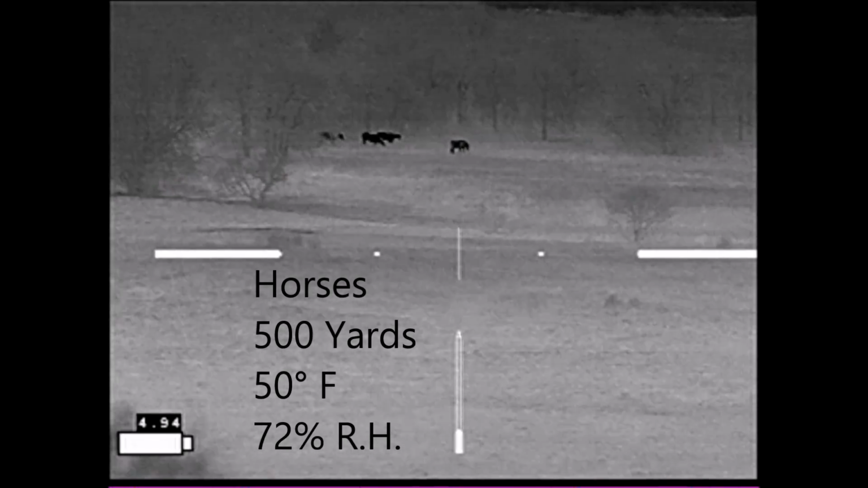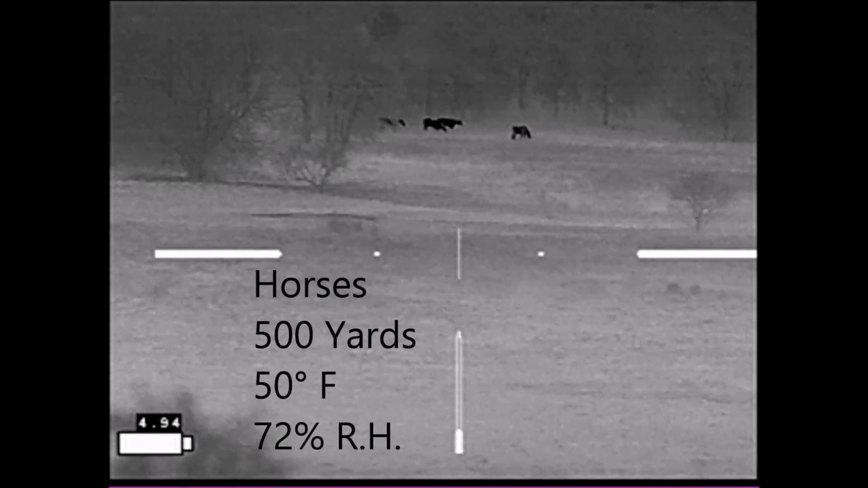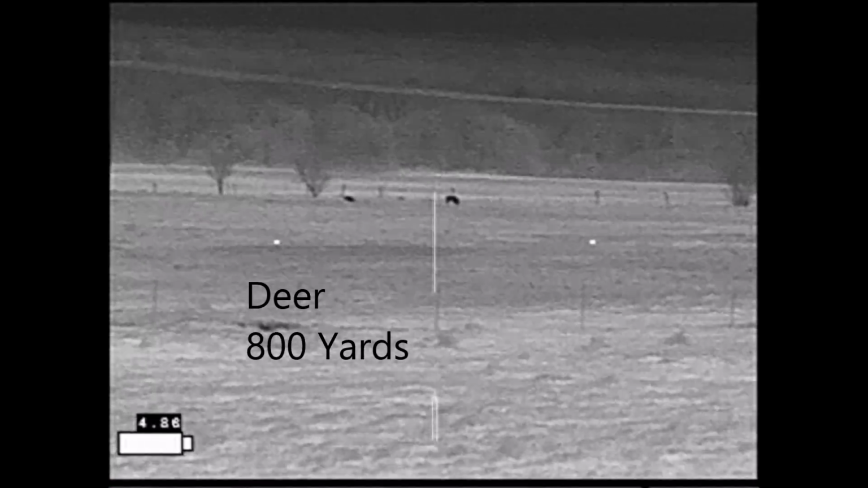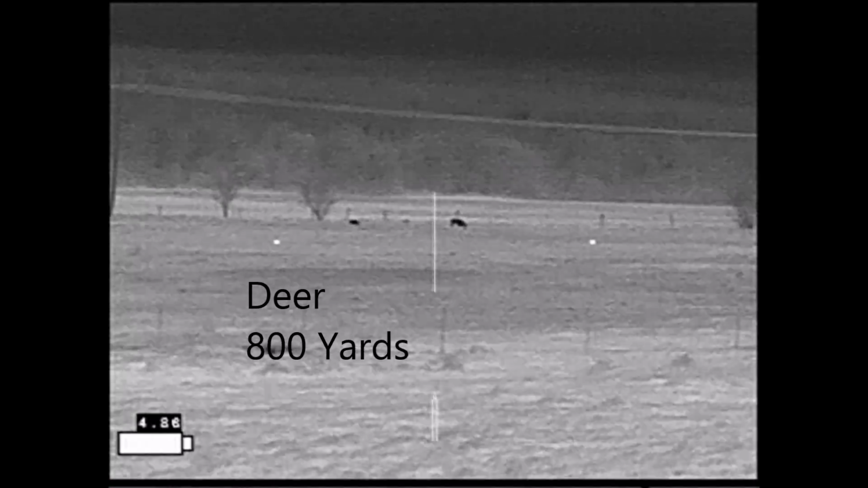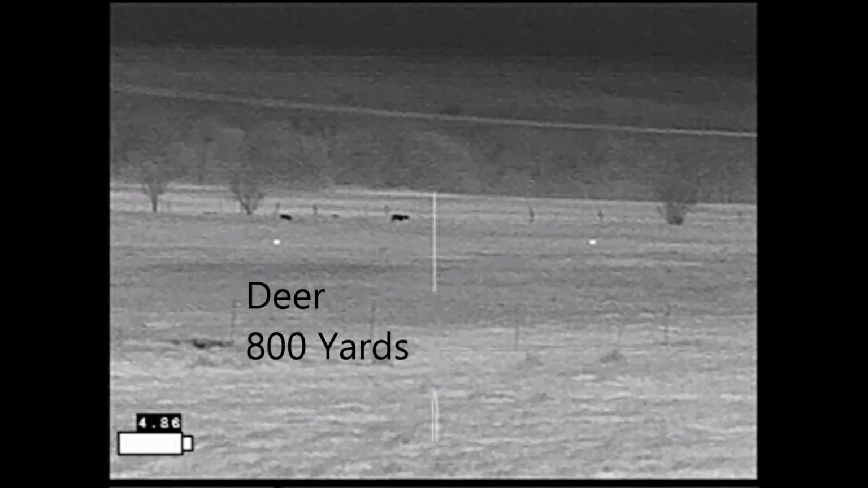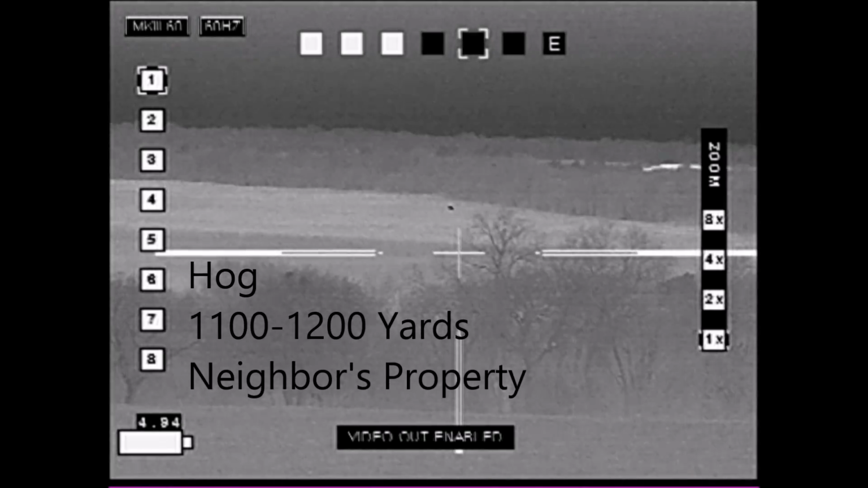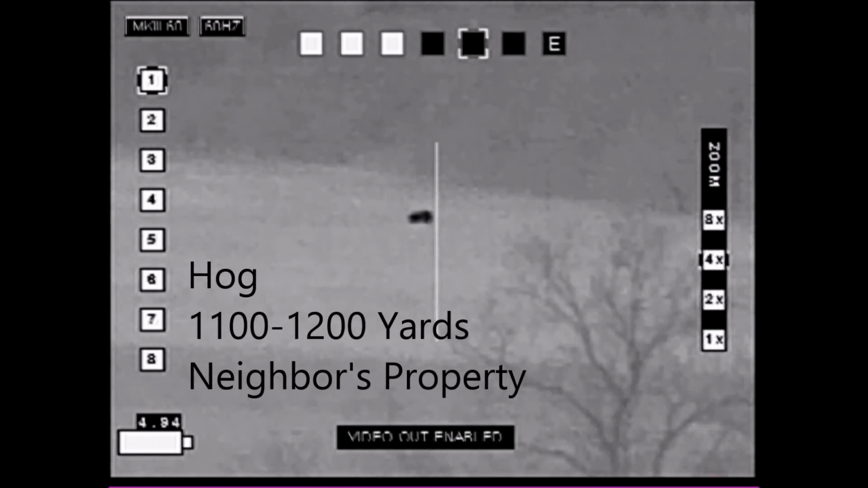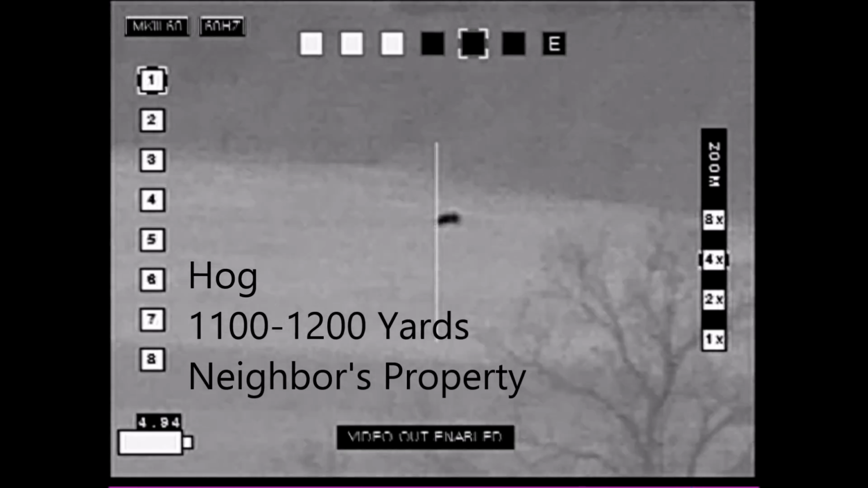Here I have the scope zoomed into 9 power, and you can clearly see these horses at 500 yards. Again at 9 power, these two deer can be identified at 800 yards. And this is a hog at 4.5 power, 9, and 18 power, at 1100 to 1200 yards.